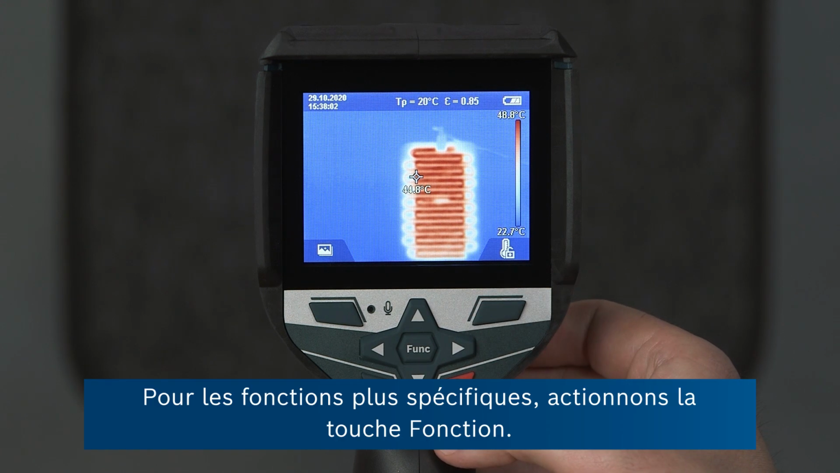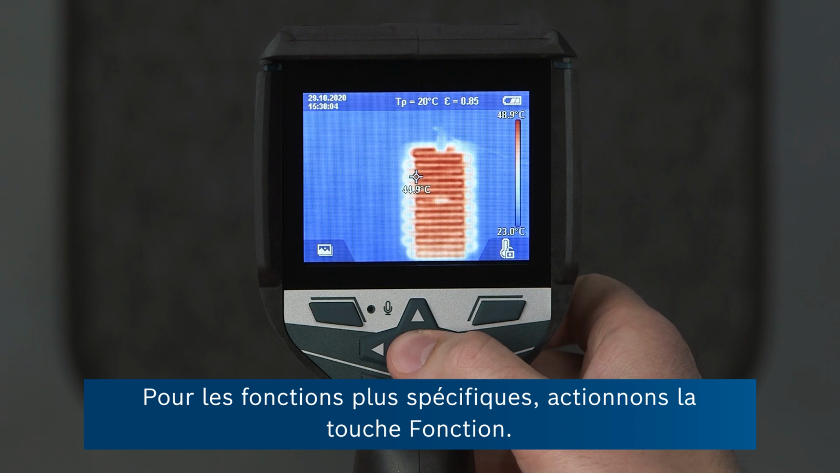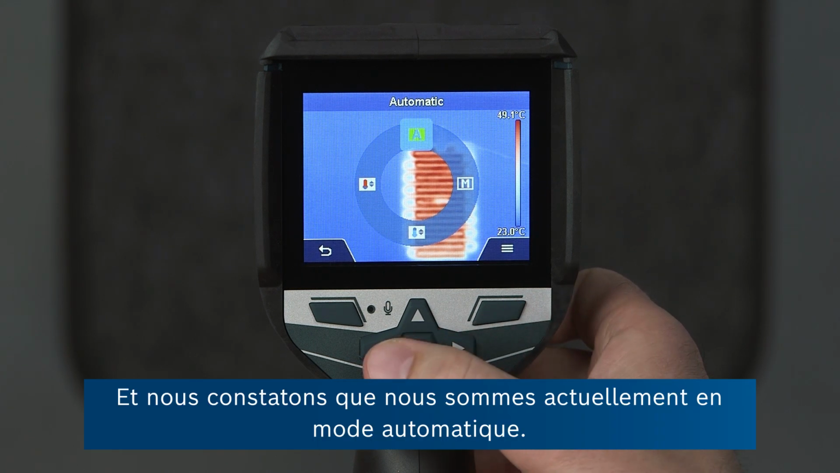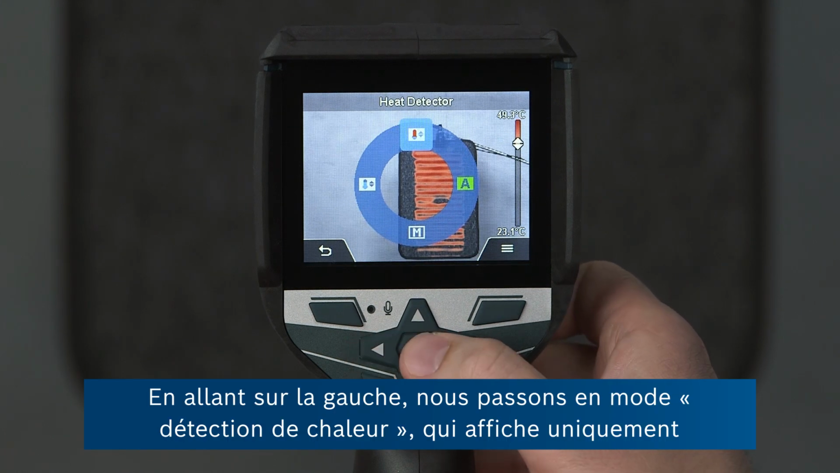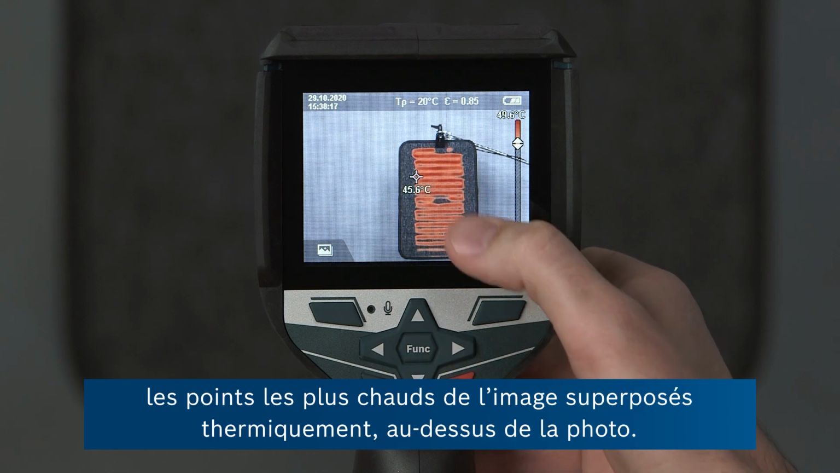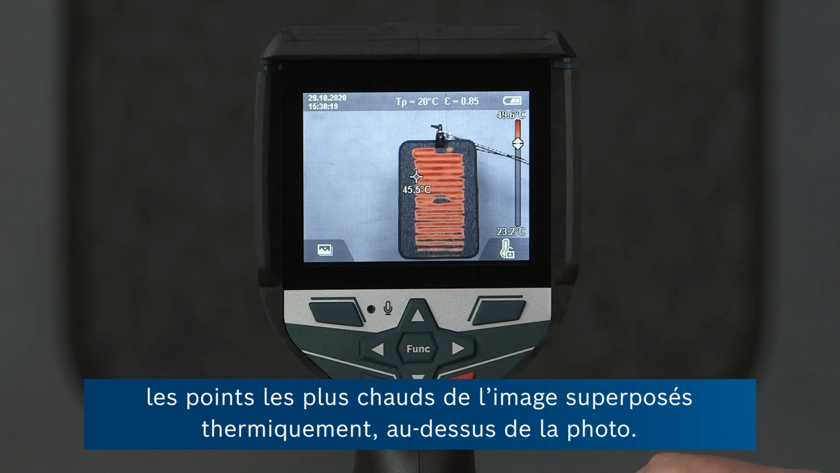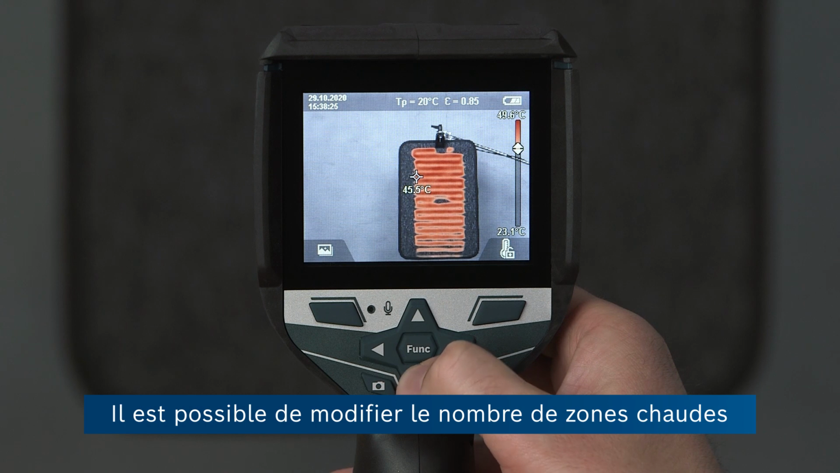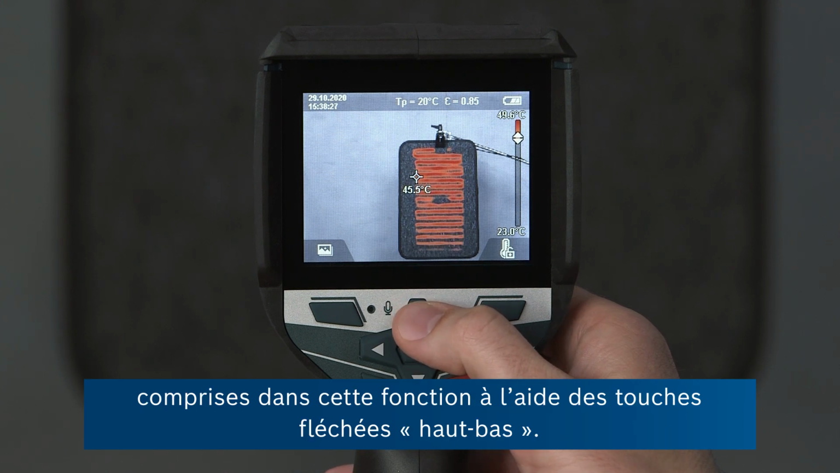Now, for the more specific functions, we can press the function key. And there we can see that at the moment we're in automatic mode. Going to the left brings us to the heat detector mode, where we see only the hottest areas of the image superimposed in thermal on top of the photograph. And we can change with the up-down arrow keys how much of the hottest areas is counted into this.